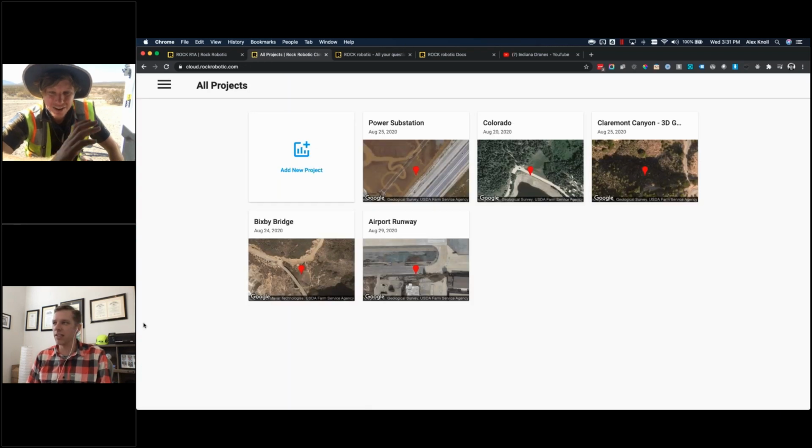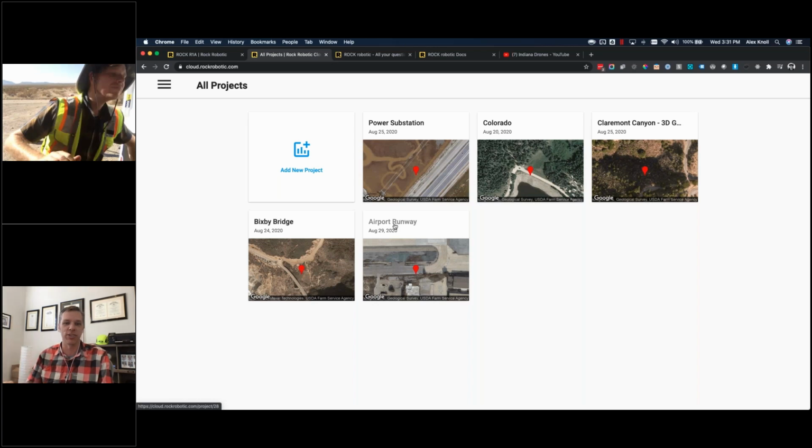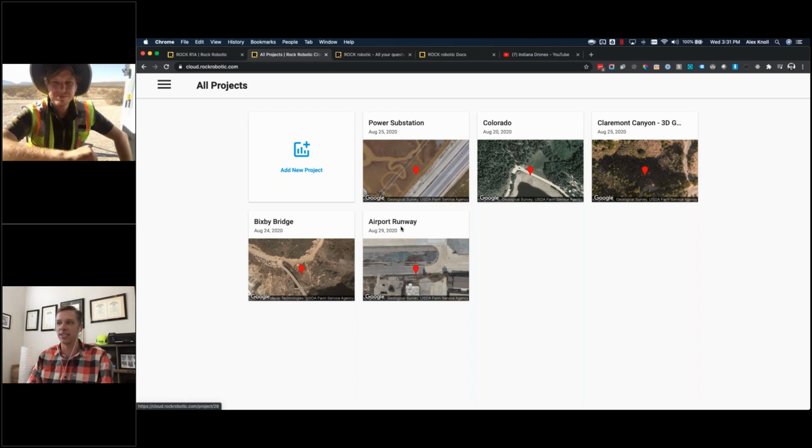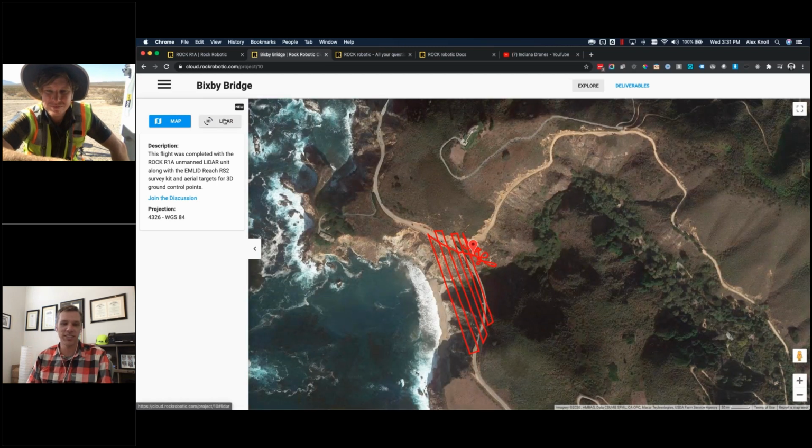Yeah, so if you create an account on cloud.rockrobotic.com, you'll have access to all these sample data sets as well. So you can come in here and take a look at everything. I like the airport runway to see the density of points and the height of points. It really tells you the accuracy when you do a cross section on this data. Bixby Bridge one just looks amazing.